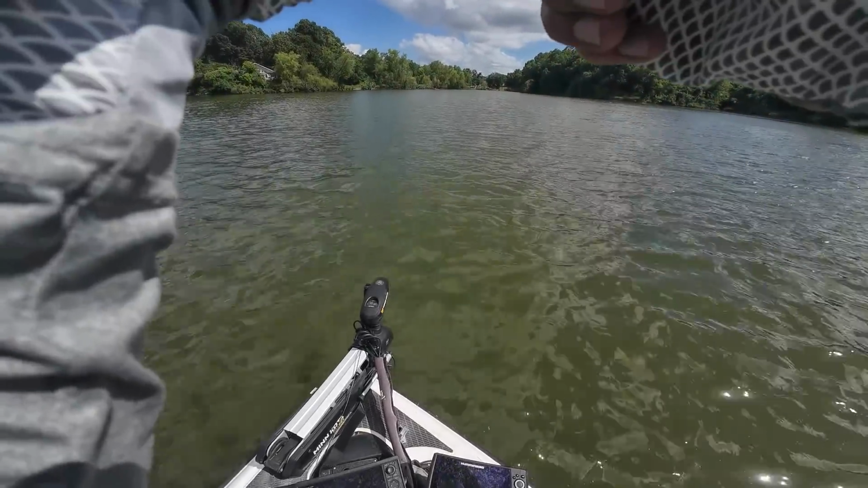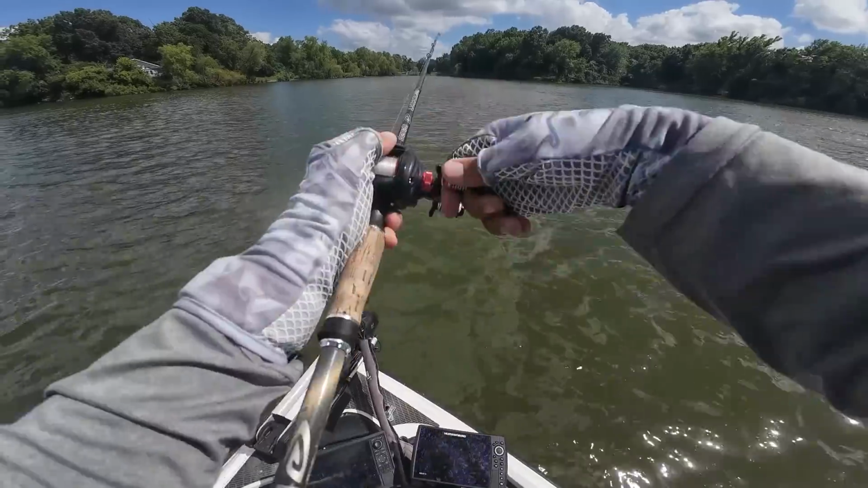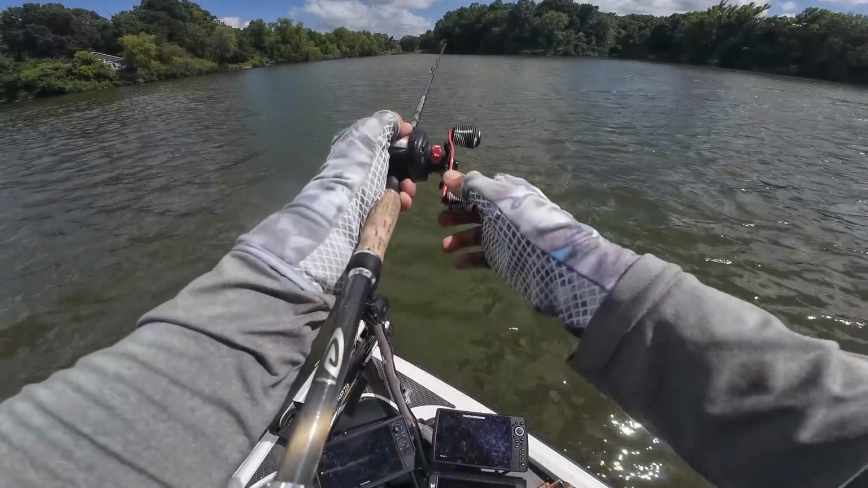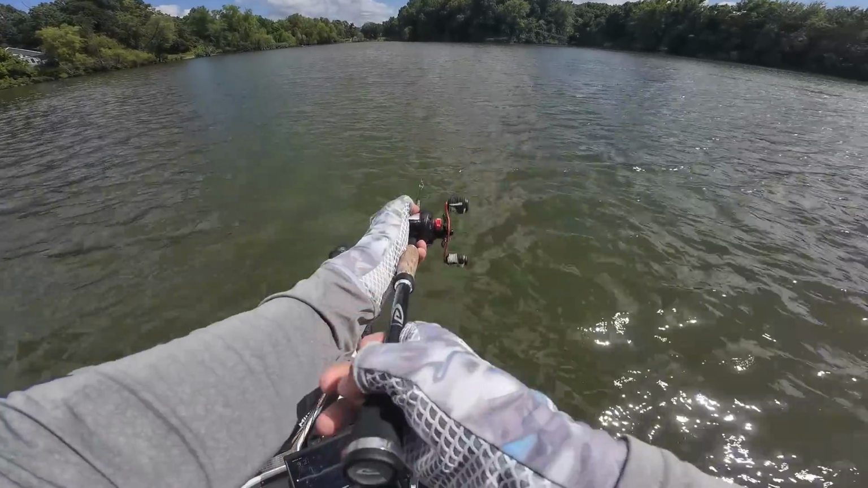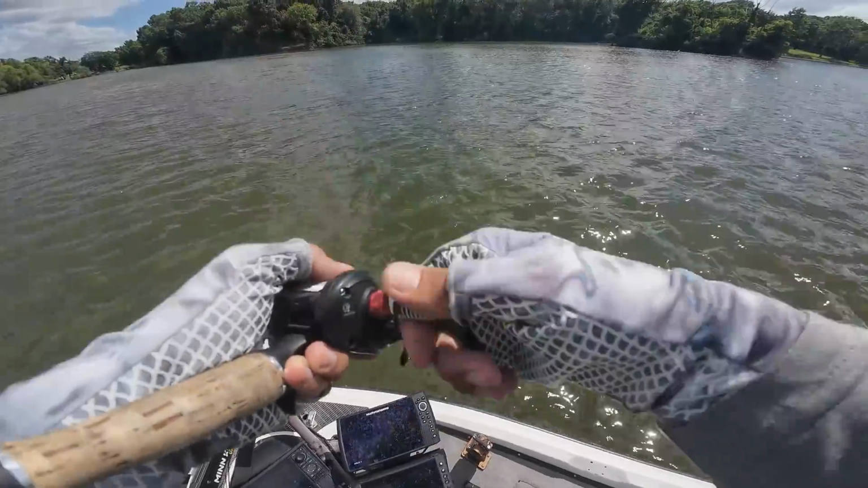I got him on the big worm. He's in there, he's on. You can see him bouncing my rod. See if I can undo this nightmare here. Come on, fish. He's down in that pile. How did I get that tangled?